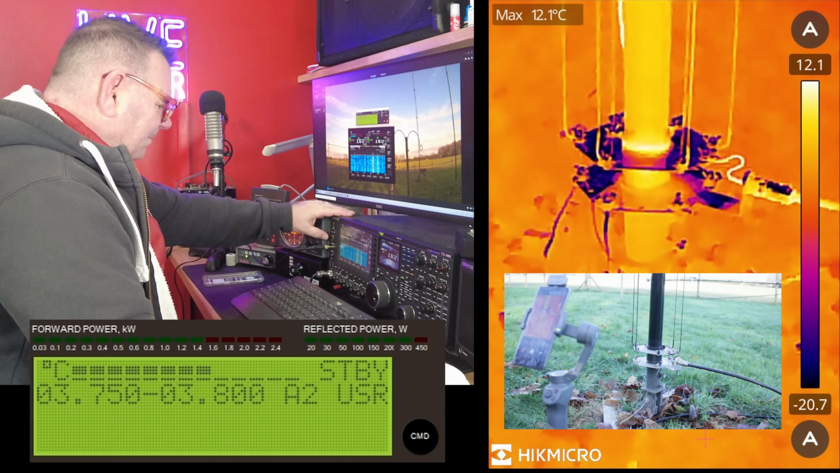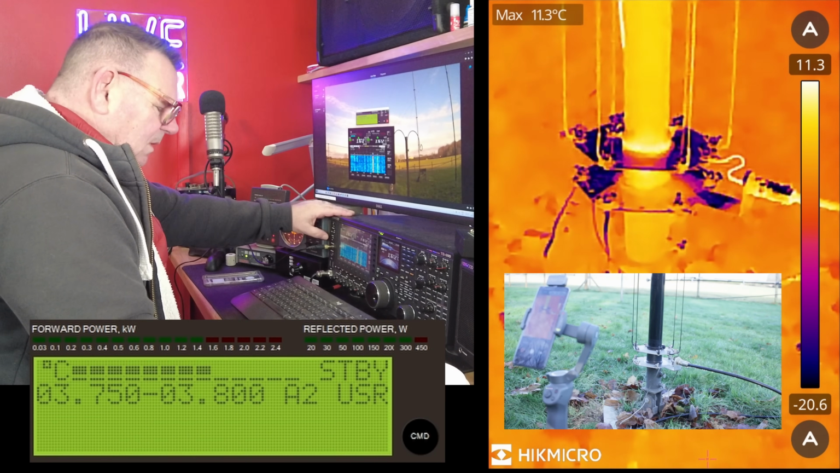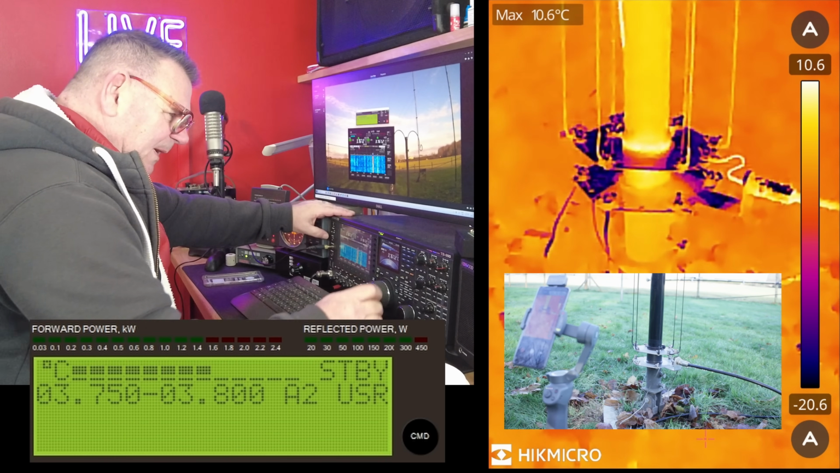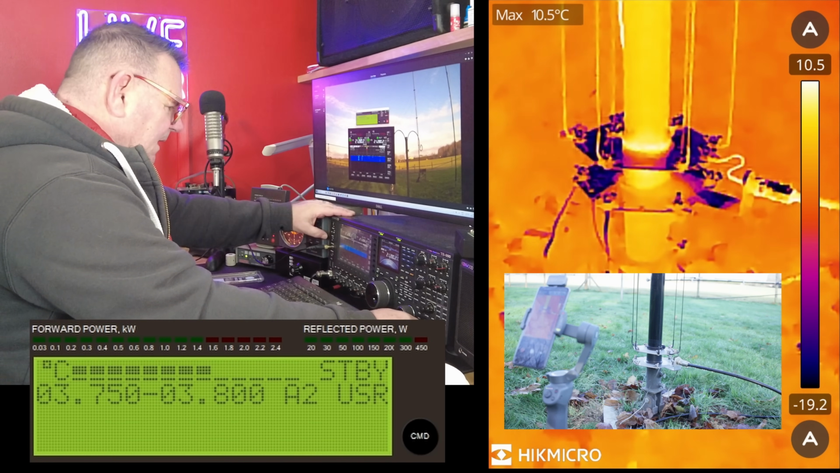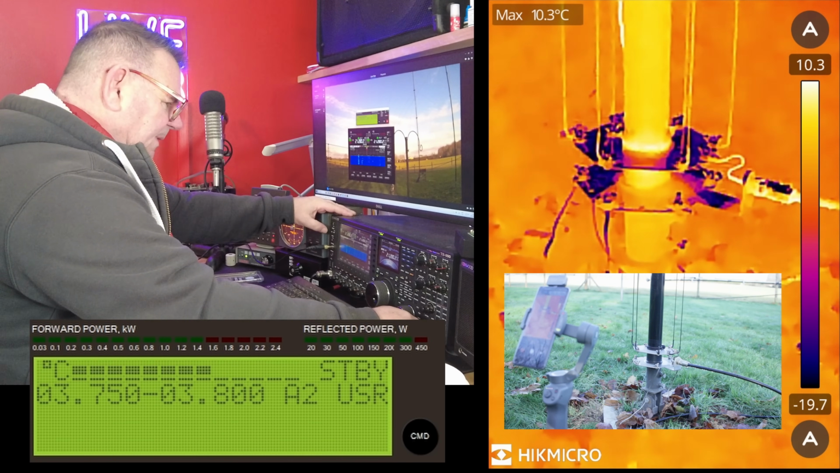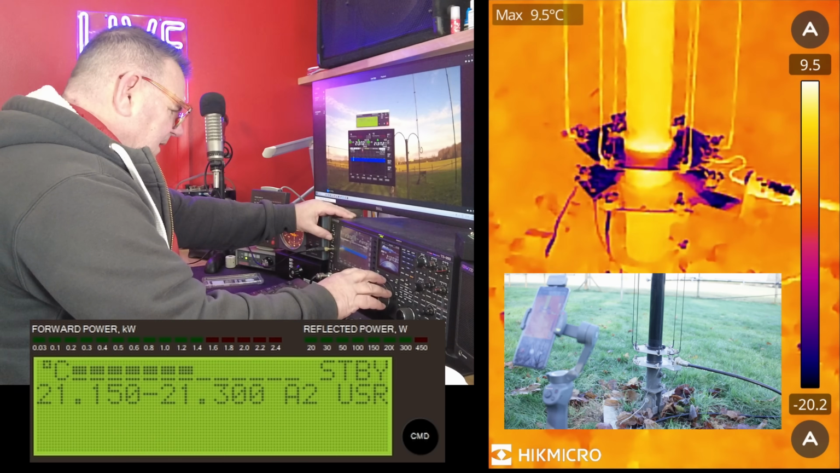The inside of the pole looks like it's getting hot. I suspect it's not. I don't know what's happening there. The whole pole, in fact, looks hot because it's black and absorbs any heat that's going around. I don't know. What are your thoughts on it?